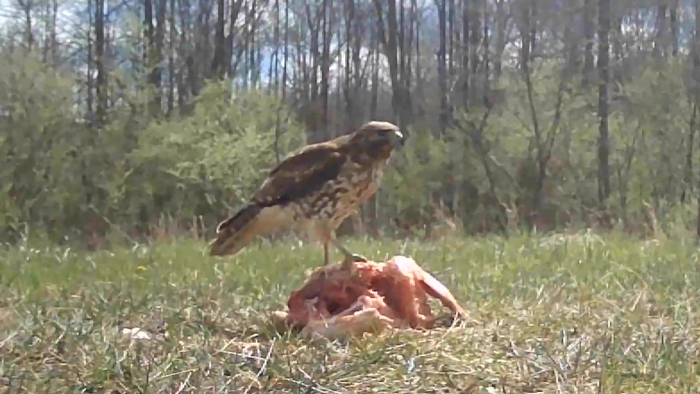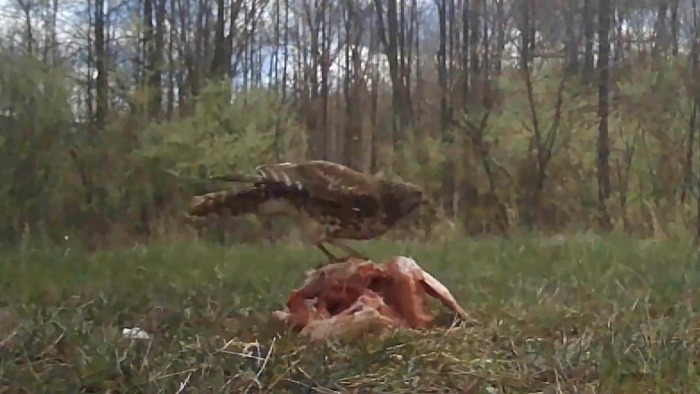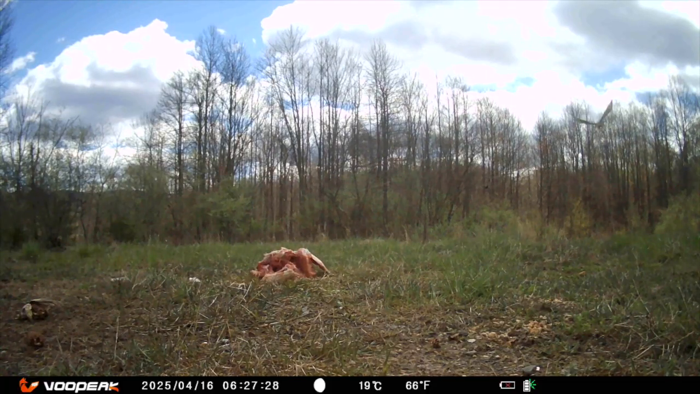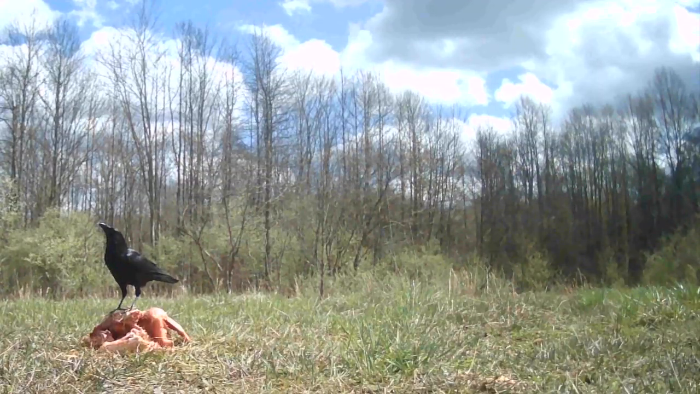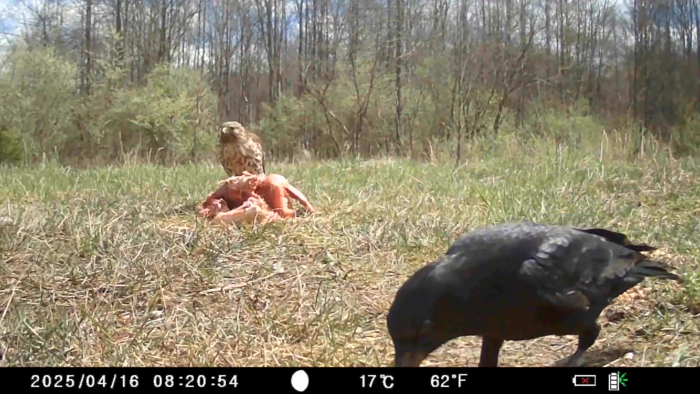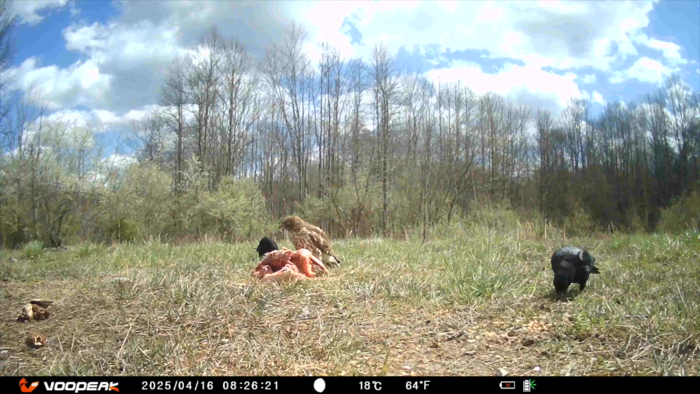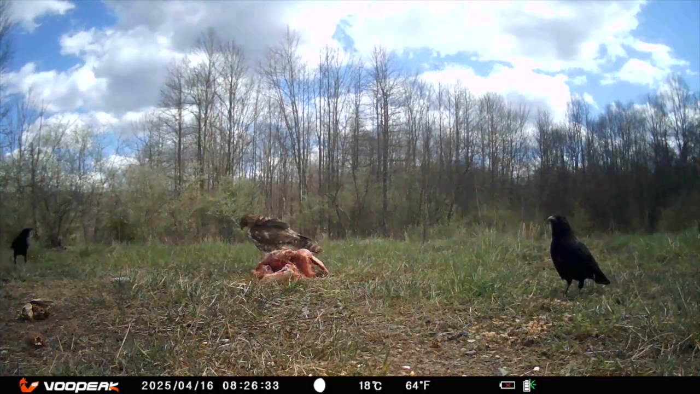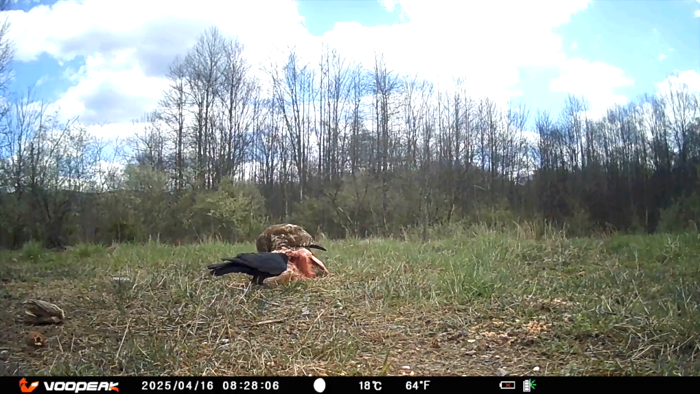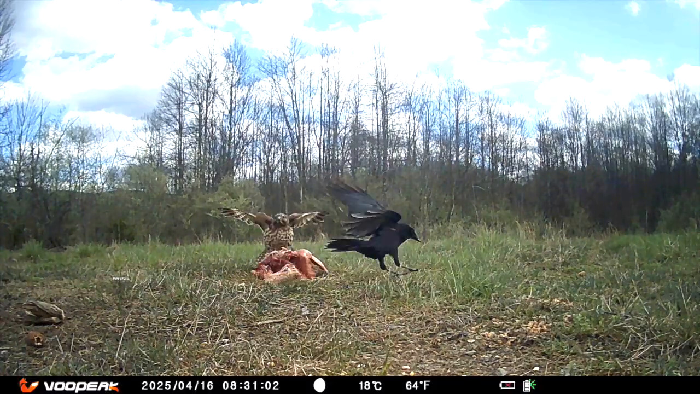Watch the hawk stomp down on the turkey, trying to grab on and take off. But it's too heavy and fails. Then it just flies off. The raven is again king of the turkey. And that was short-lived. The hawk is back. The raven is not leaving. It's very persistent, sticking around no matter what. There is clearly a pecking order with the birds.